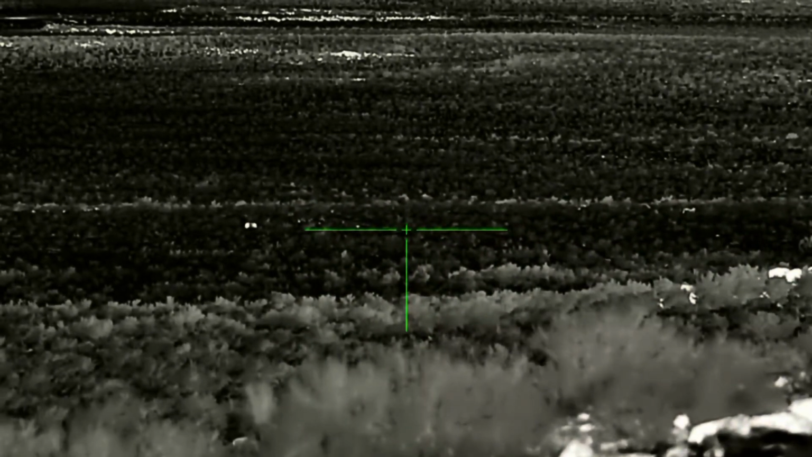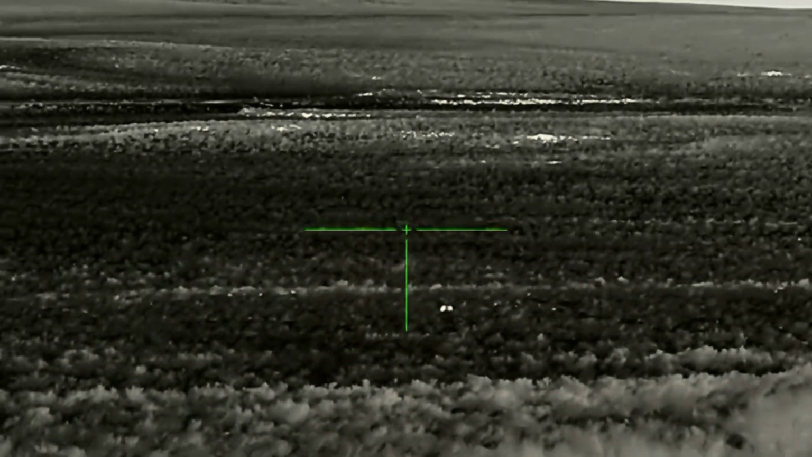On this stand, I was able to spot a coyote coming in slowly from maybe 1,000 yards away. It took its time coming in, and we watched him for a while. This is a pretty typical stand this time of year. Usually you'll see some interest from the coyotes. You'll see them way out in the distance, and then sometimes you'll get them to come in, and when they do, they come in pretty slow, so you have to be pretty patient.